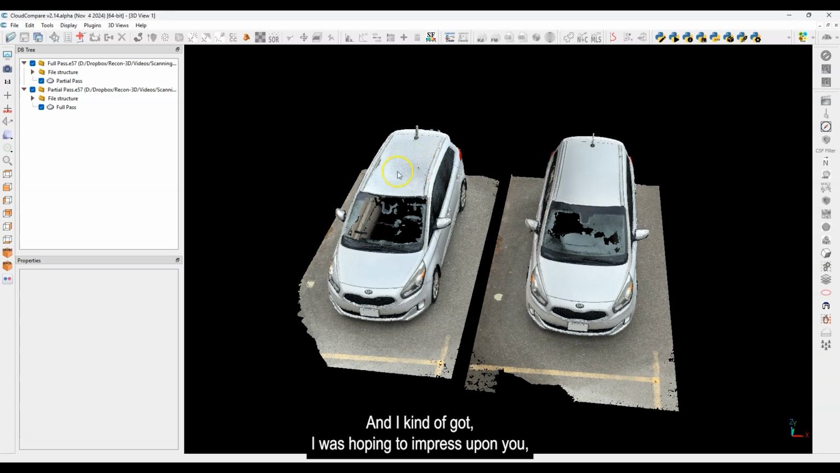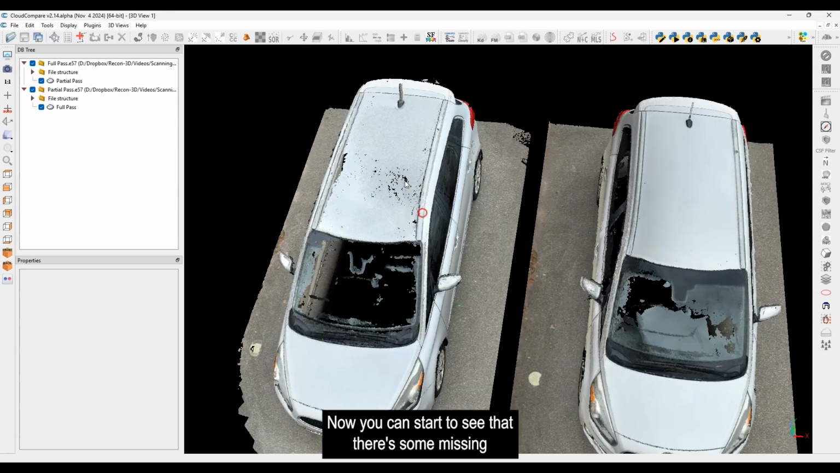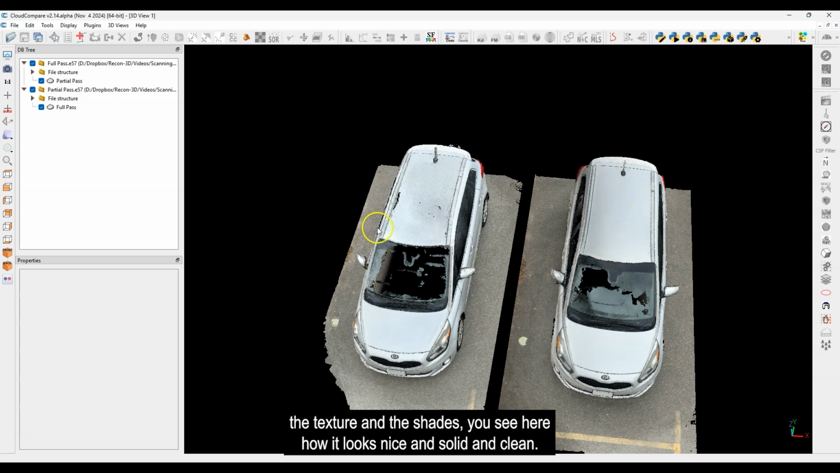I was hoping to impress upon you, hey, you can get better data. Now you can start to see that there's some missing data here, but overall it's still pretty full. But if you just look at the texture and the shade, you see here how it looks nice and solid and clean. And over here, we start to get some of this broken color, and you see that there are a few gaps and little things here.